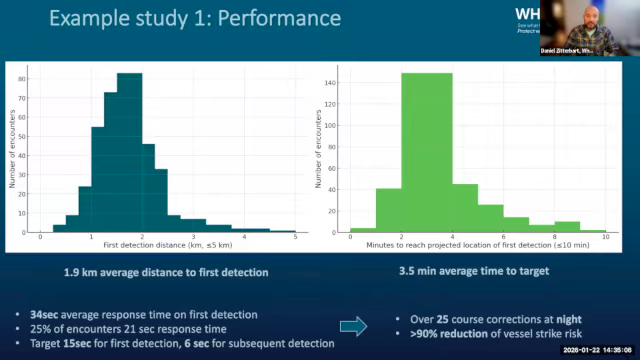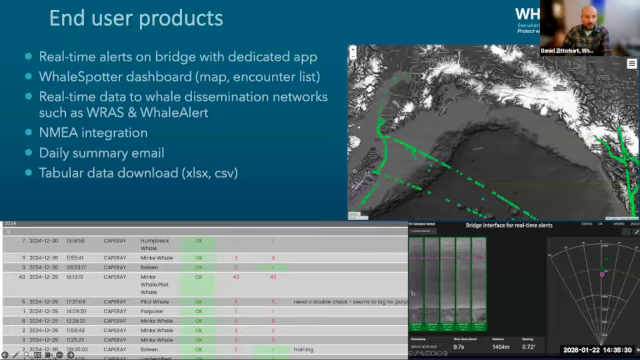So from the moment of detection, the crew had 3.5 minutes until they would have been where the whale was, right? And they used this information over 25 times at night to do course corrections, because the crew thought, oh, this is actually critical and we have to do something here to reduce vessel strike. This led to an over 90% reduction in vessel strike risk, because the crew could always put space between them and the whales when it was necessary.